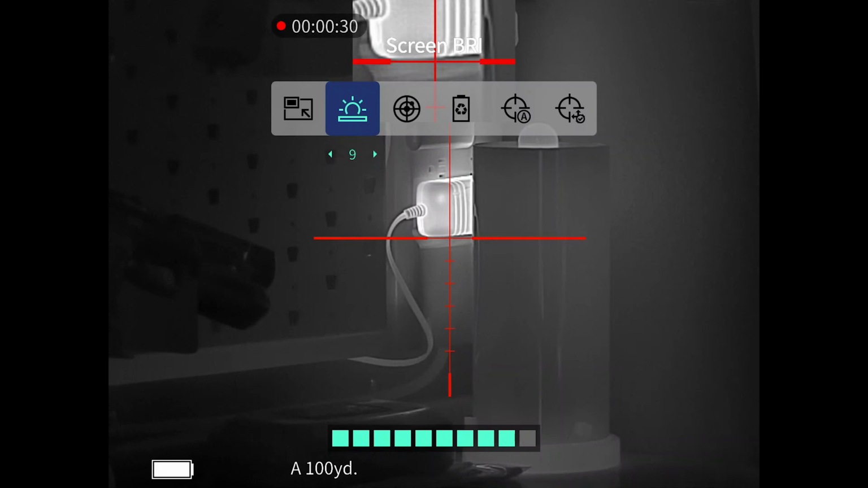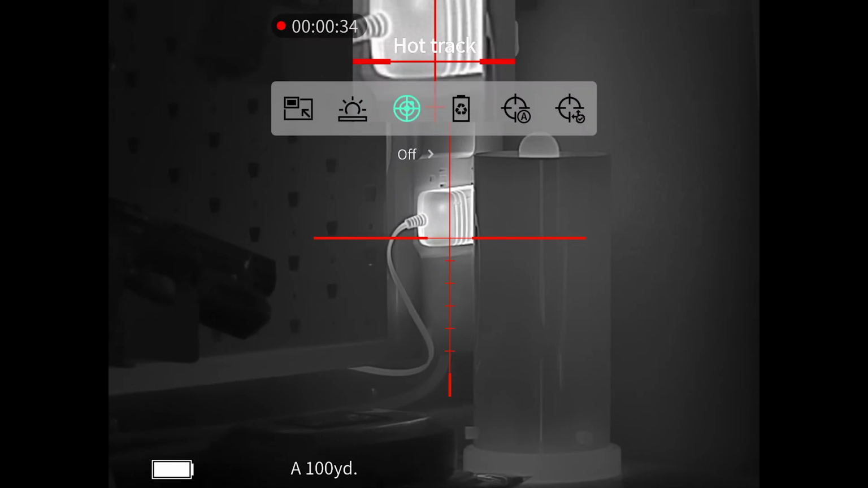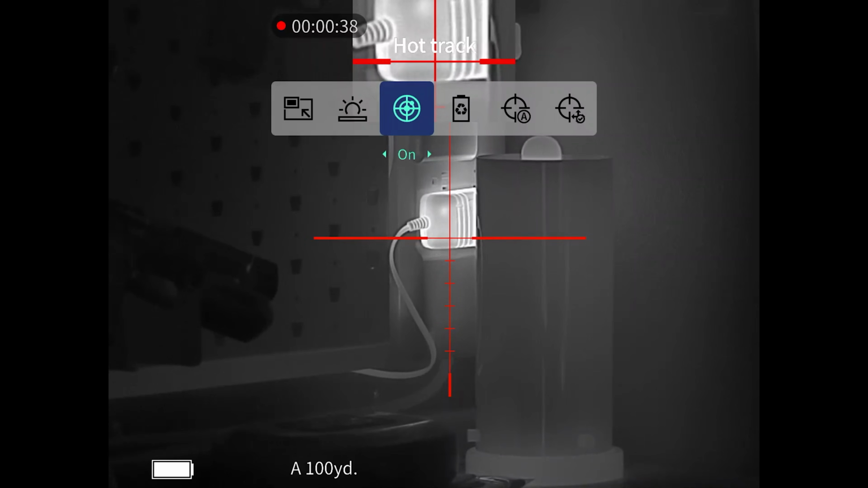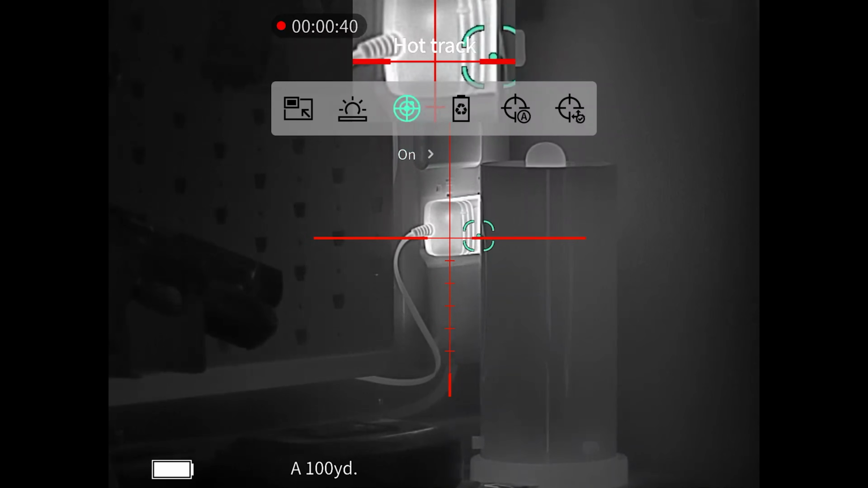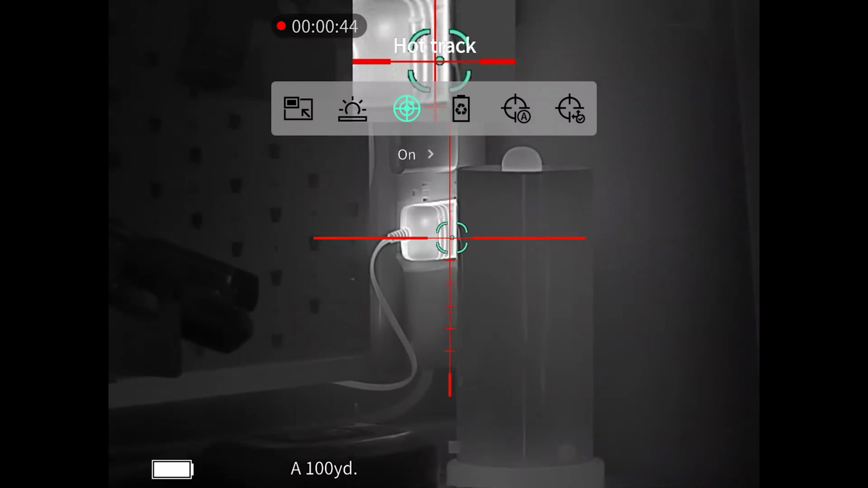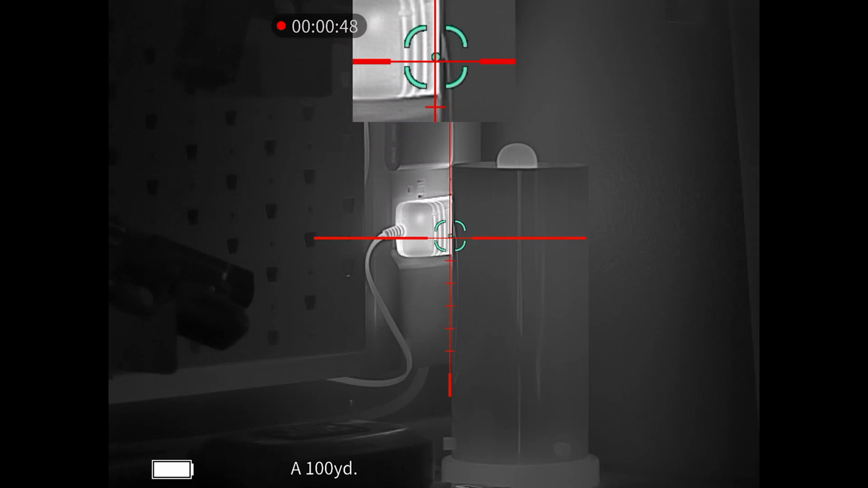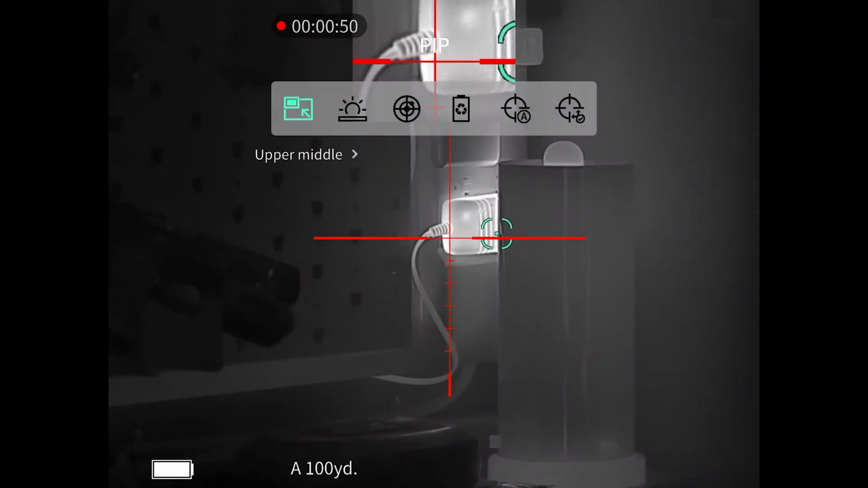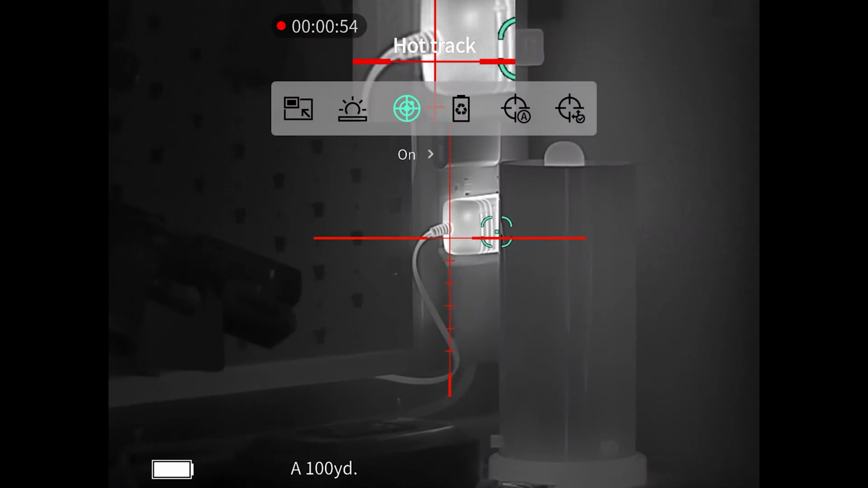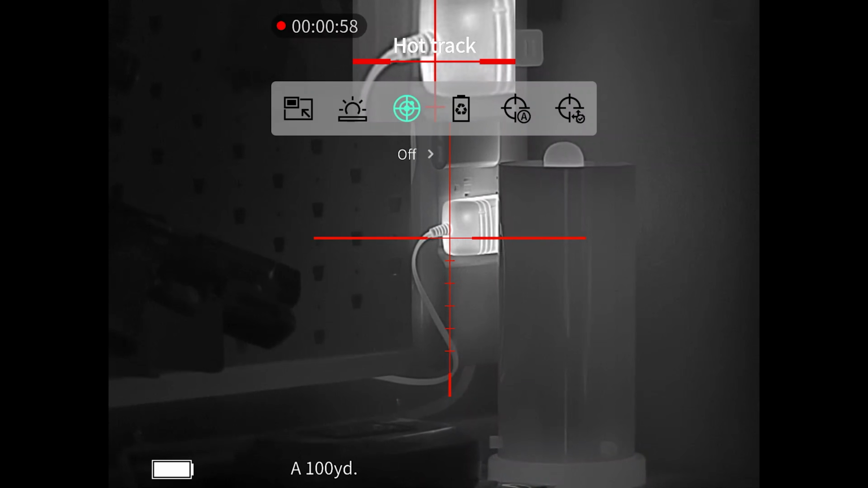So not that you're noticing the screen brightness change, but that's going to be pretty important, especially when you go from daytime to nighttime. Now hot track, I'll show you, and we can probably already guess what's going to be the warmest thing in the image, but this will track the warmest thing for you. So currently it is the power adapter for one of my studio lights. So no brainer there. So if you want it to automatically tell you what the warmest thing is, maybe there's an animal or something and you wouldn't have otherwise noticed it yourself, that's what that is there for.